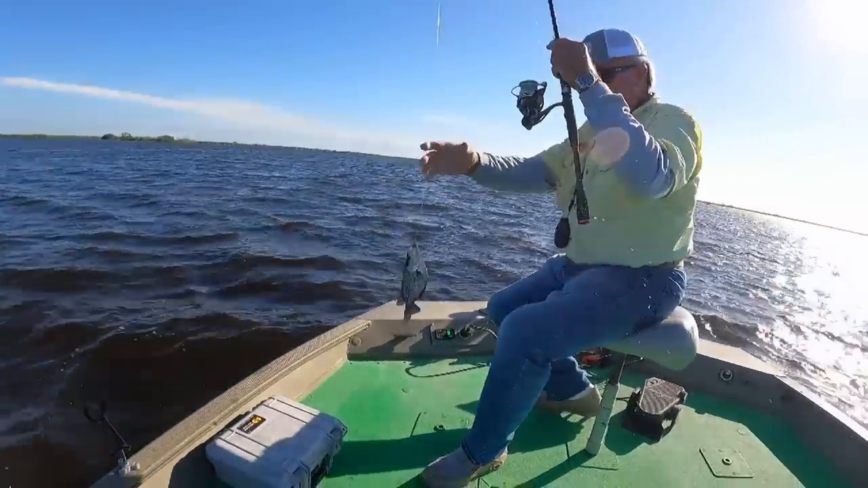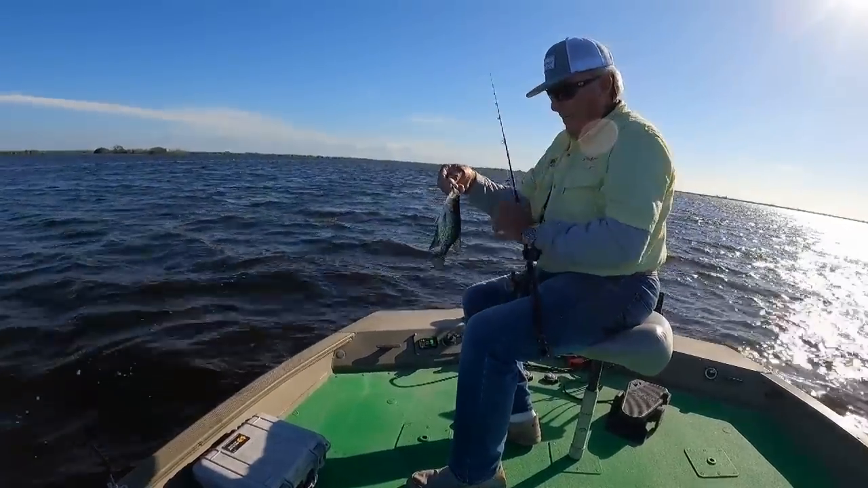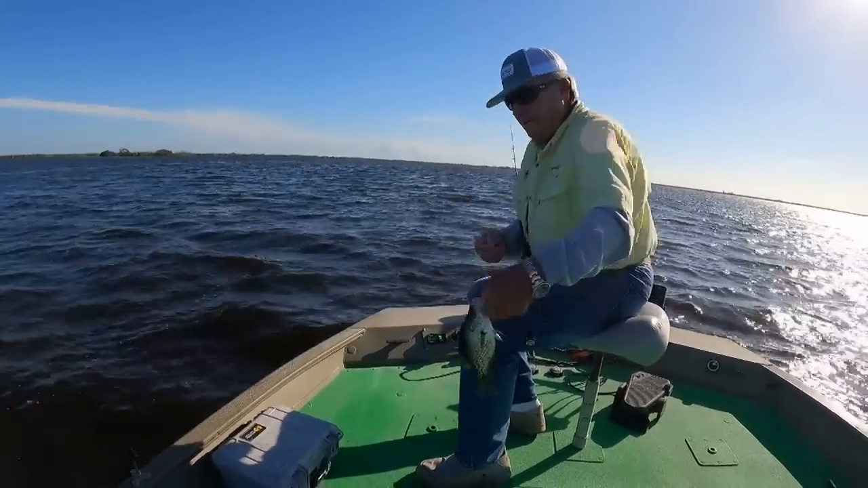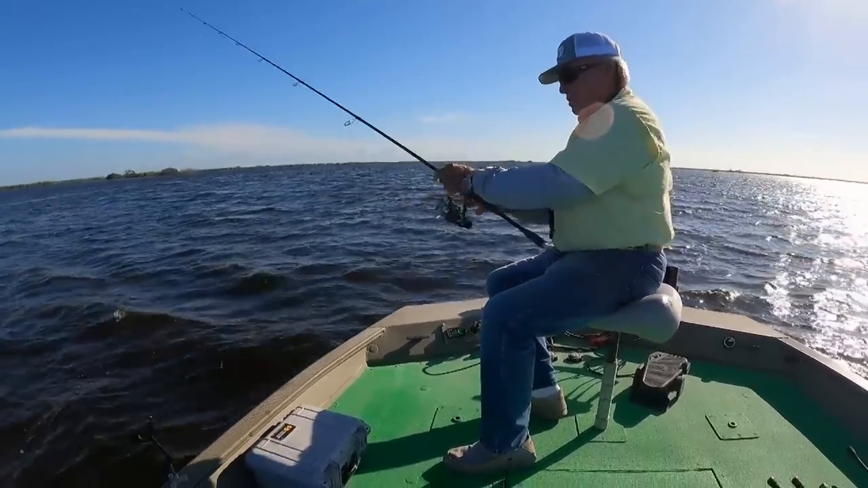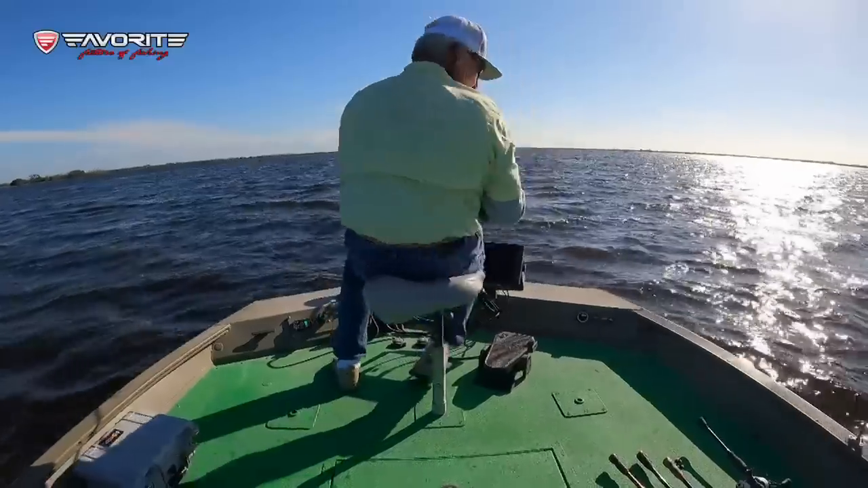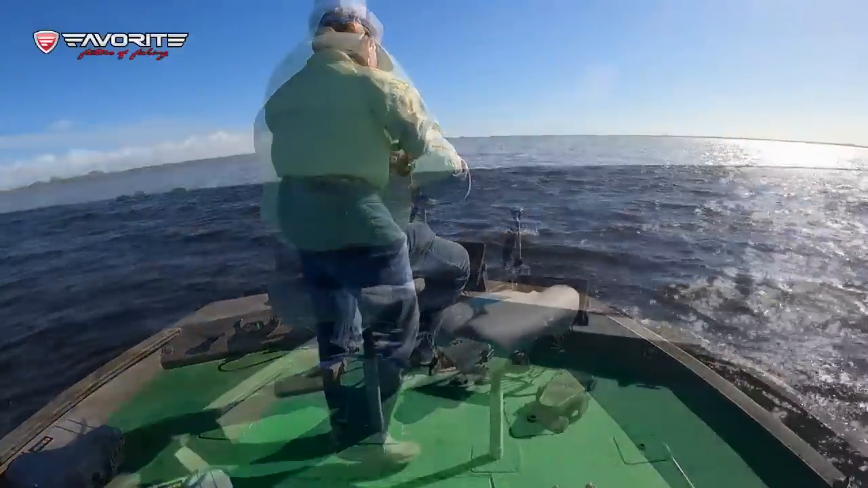Yeah, that's the smallest one that I've seen out here. Most of the crappie are much bigger than that. And it's a catch and release deal anyhow. But anyway, I don't know how many there are.